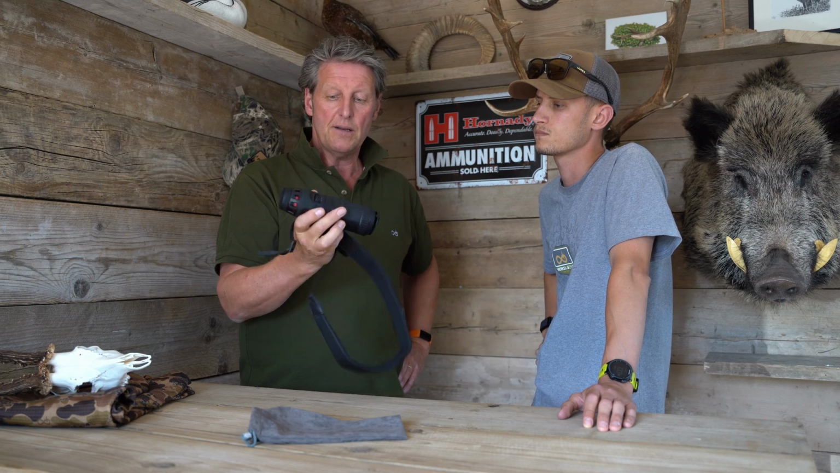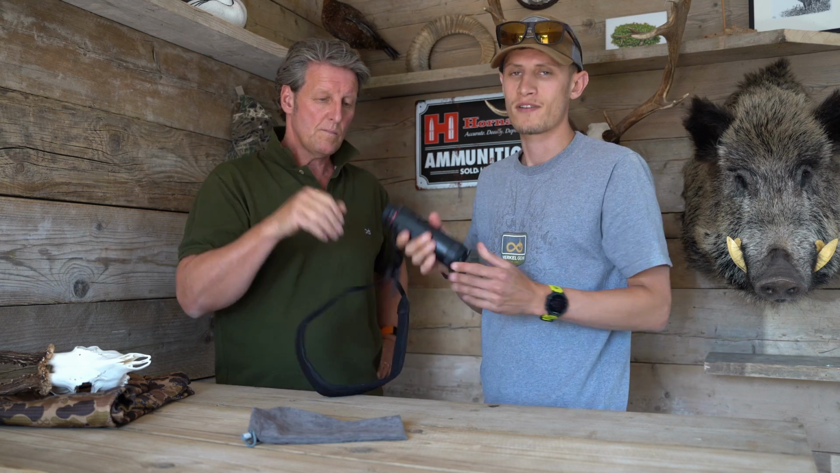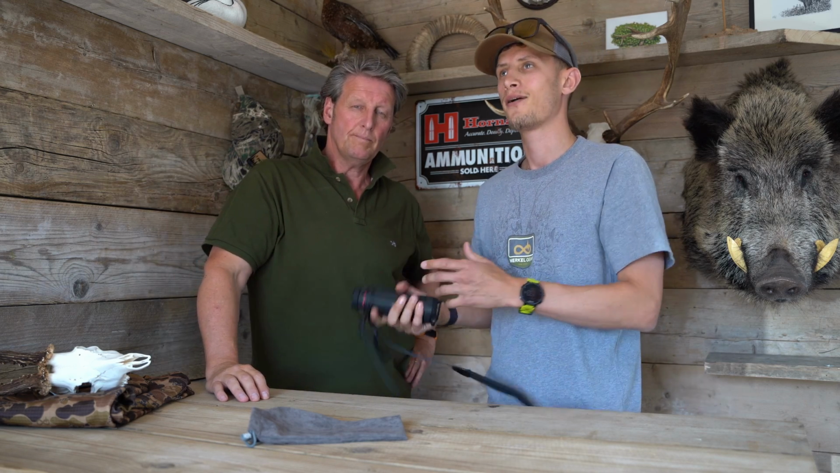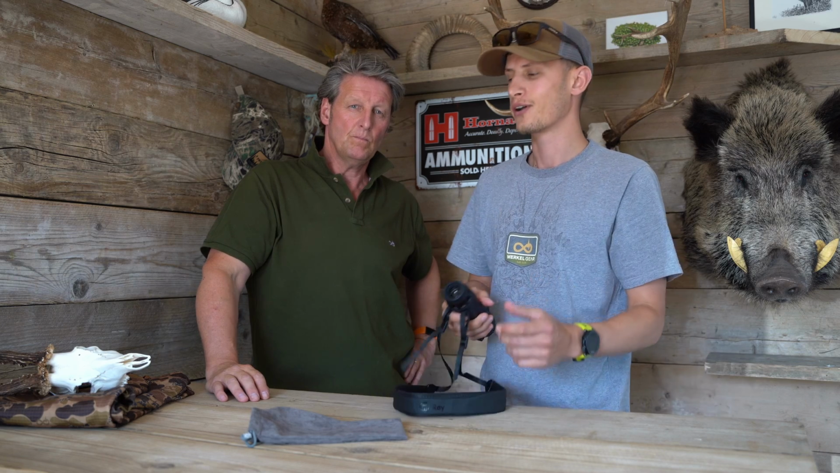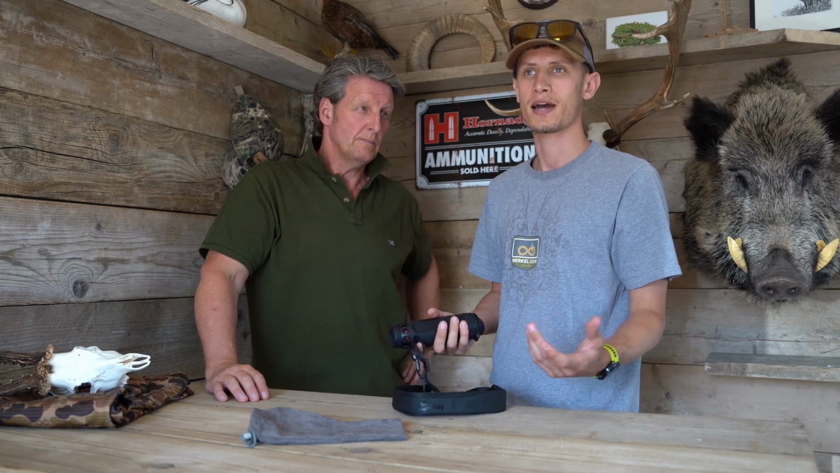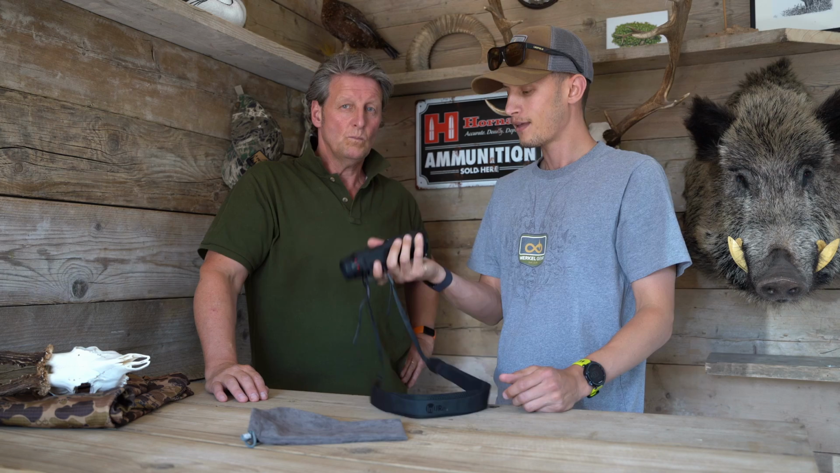Although you just talked about battery, in the past we've had older thermals where, because we're constantly out in the truck, we've come to use a thermal and it's run out of battery because we've simply left it on whilst we've gone out.